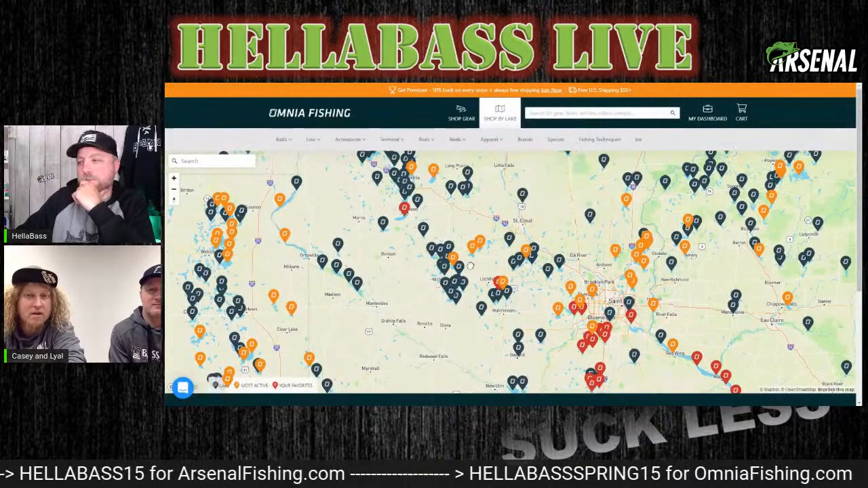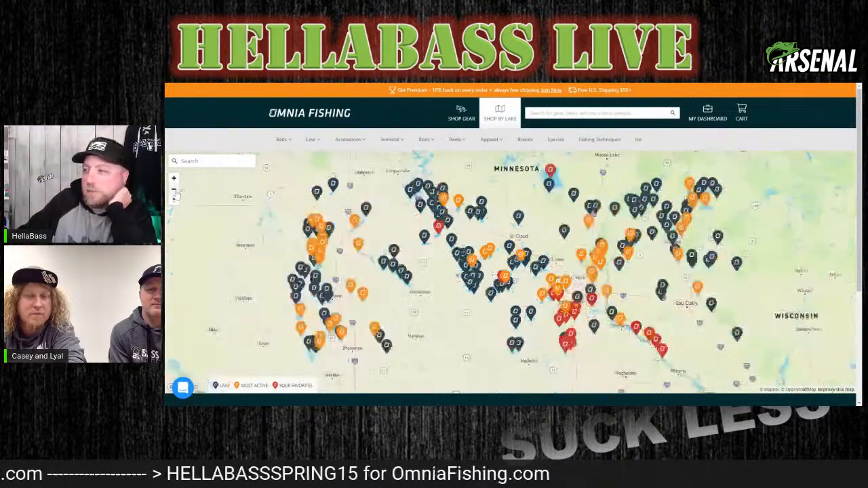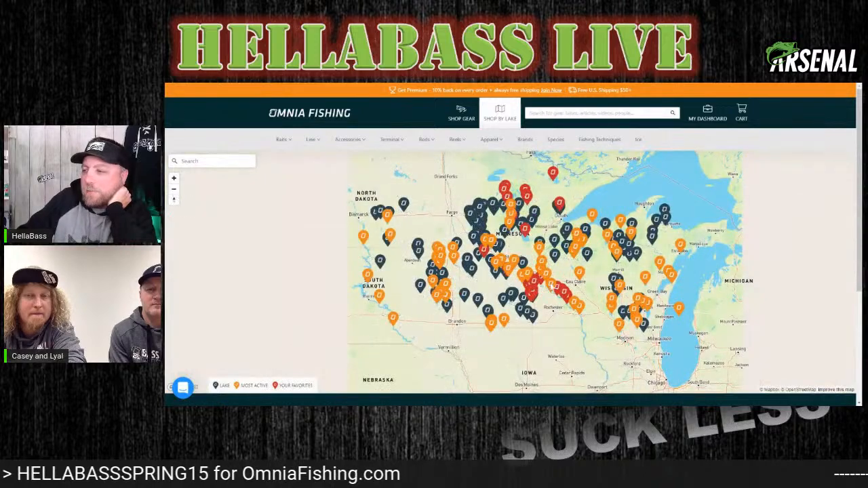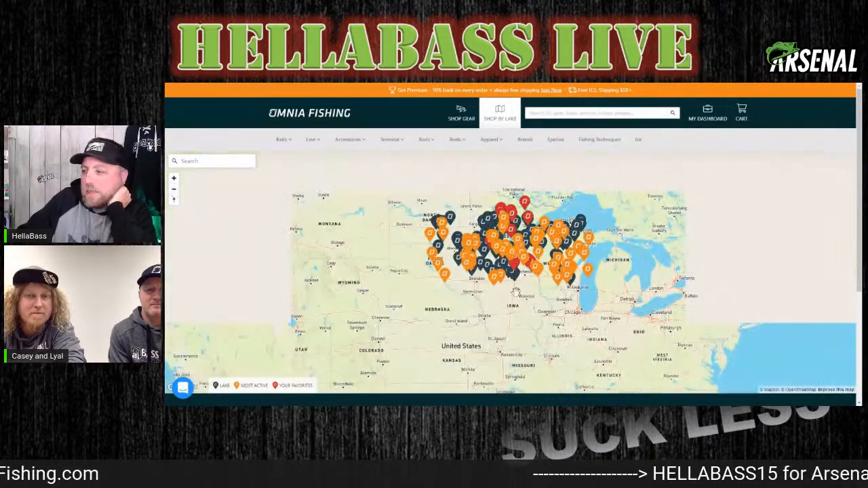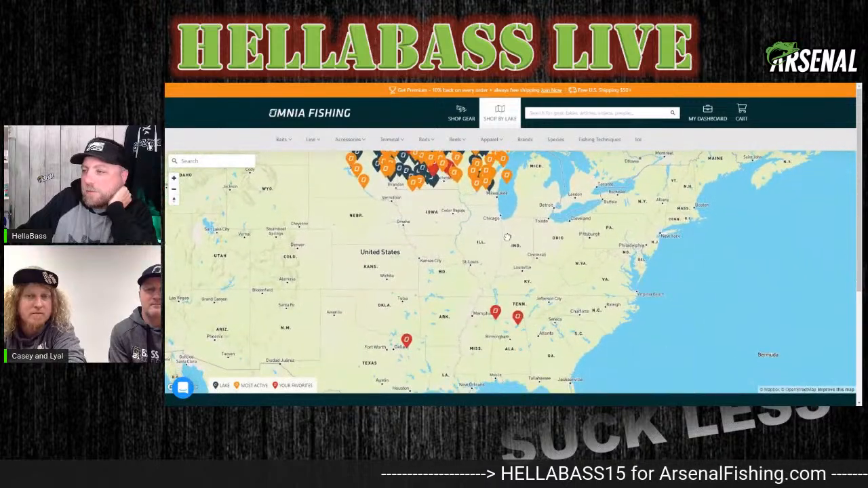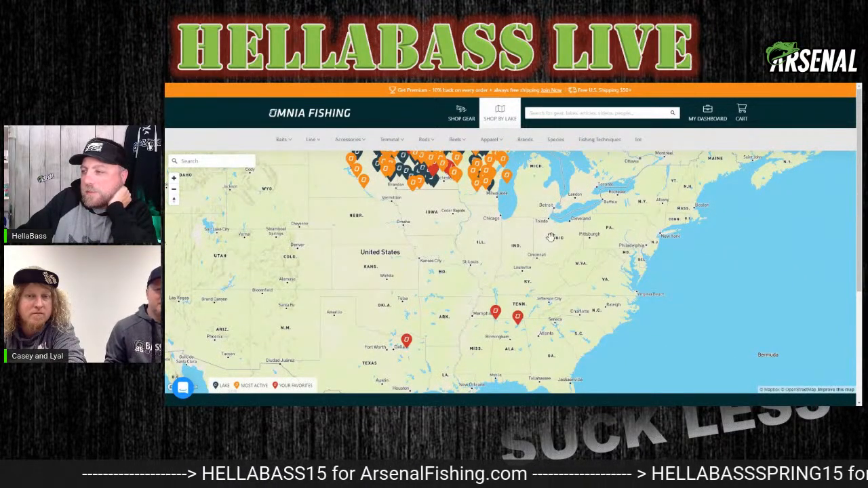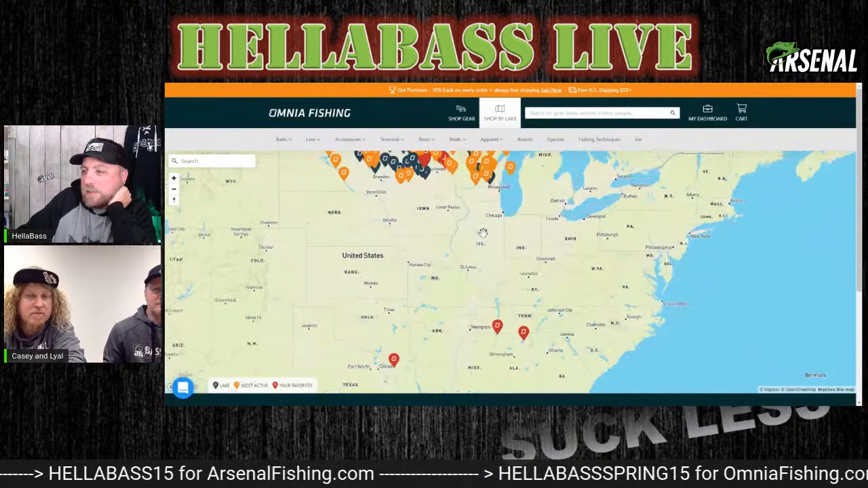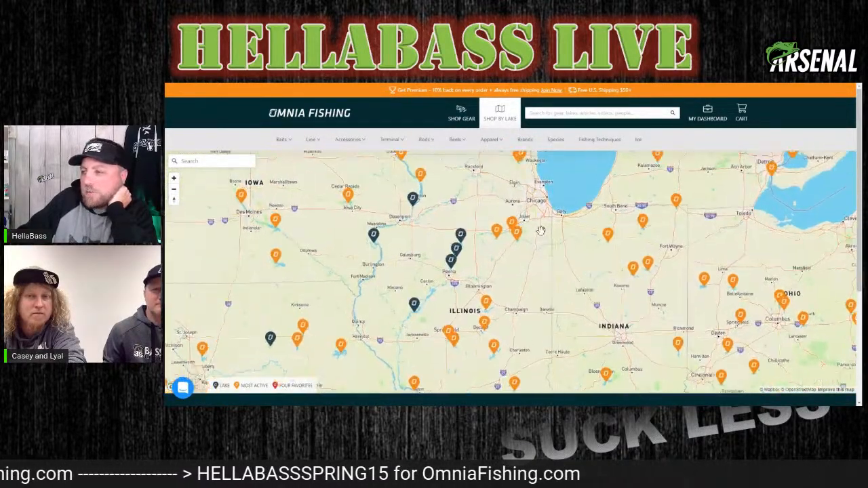But for those that haven't checked this out, this is actually not just in Minnesota, but wherever you live. Now there's a lot more dots and a lot more reports close to home, but you can use this feature to find lakes where you live. Let's see here. Sean, you live close to Chicago.